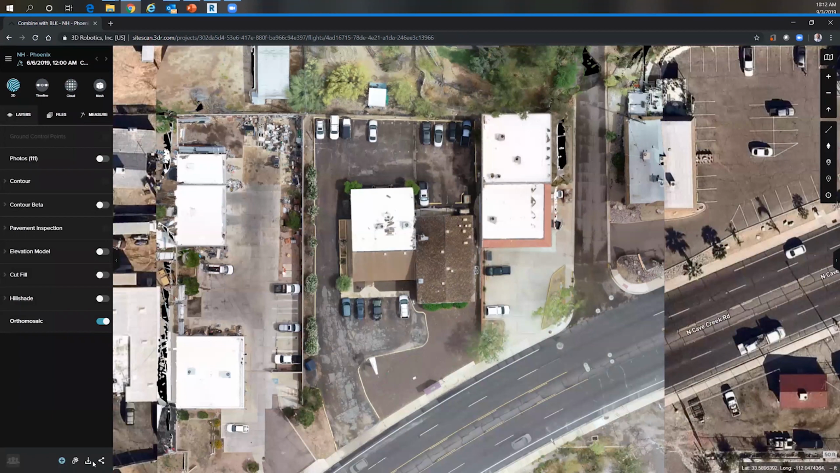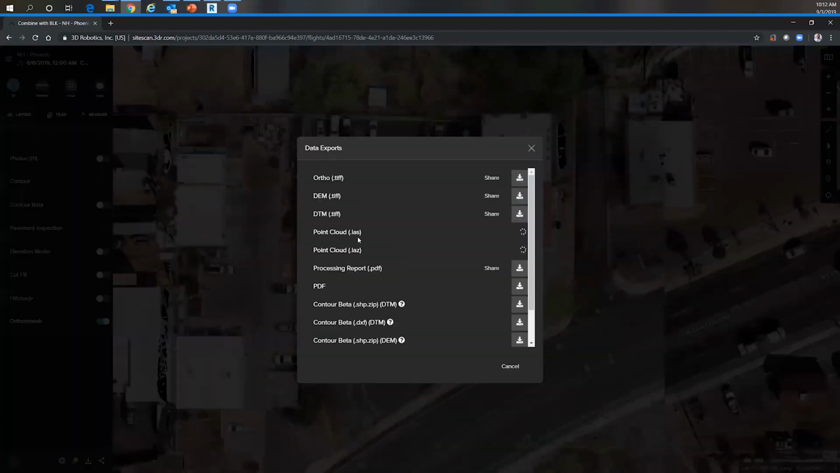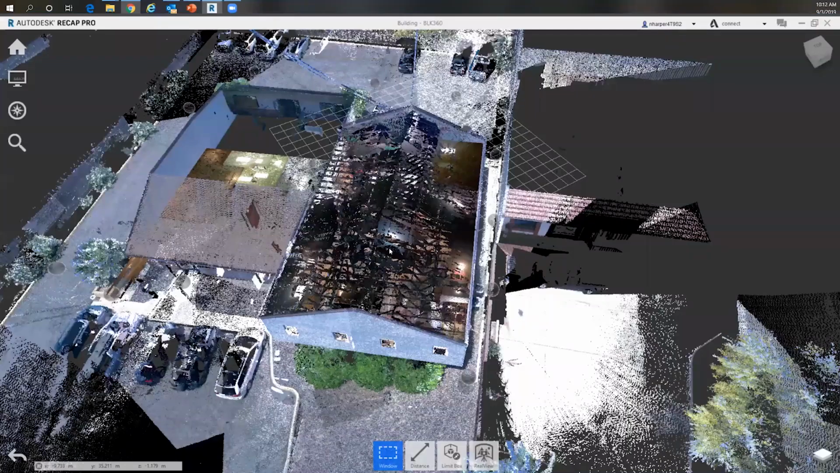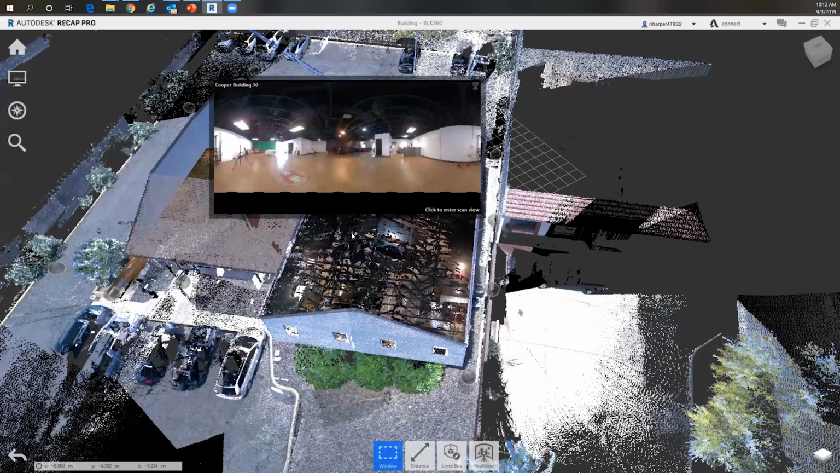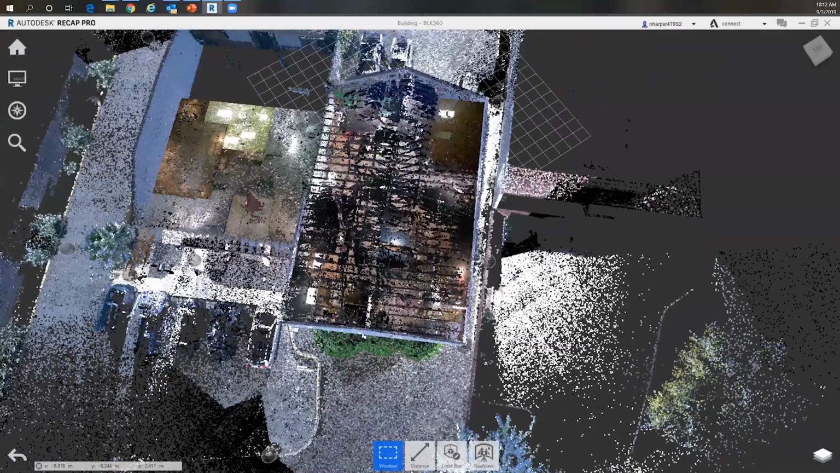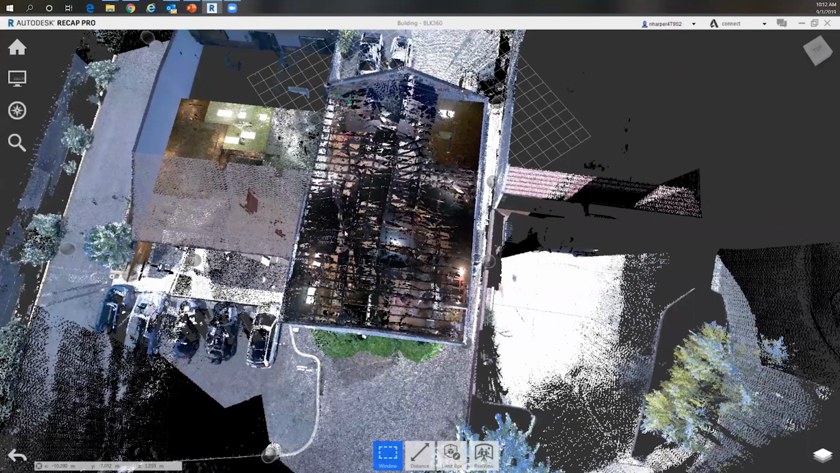So what I've done is downloaded the LAS-based point cloud from this, which in this case, you can see it's actually still processing, but I already have that downloaded. So we can go back over to Recap. And again, we'll let that pop up on the screen there. Now you should be seeing Recap. So again, we're looking at the LiDAR-based point cloud here.